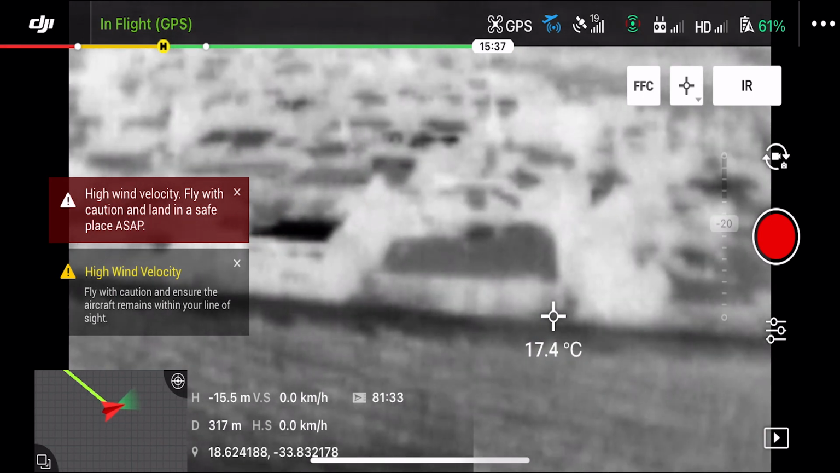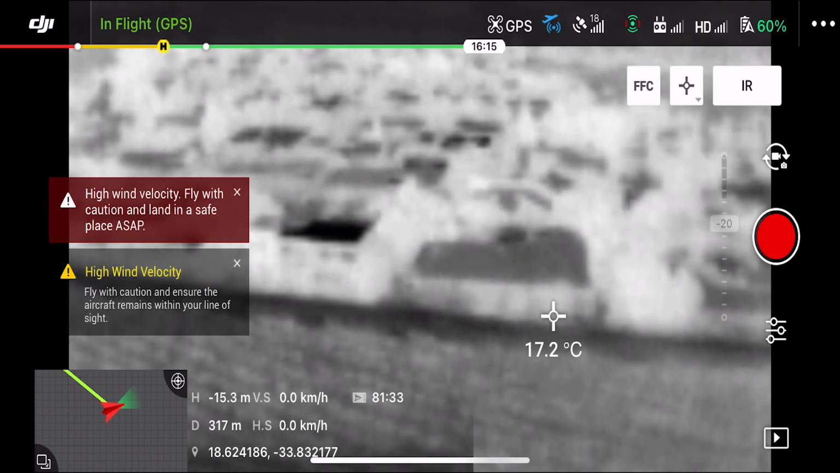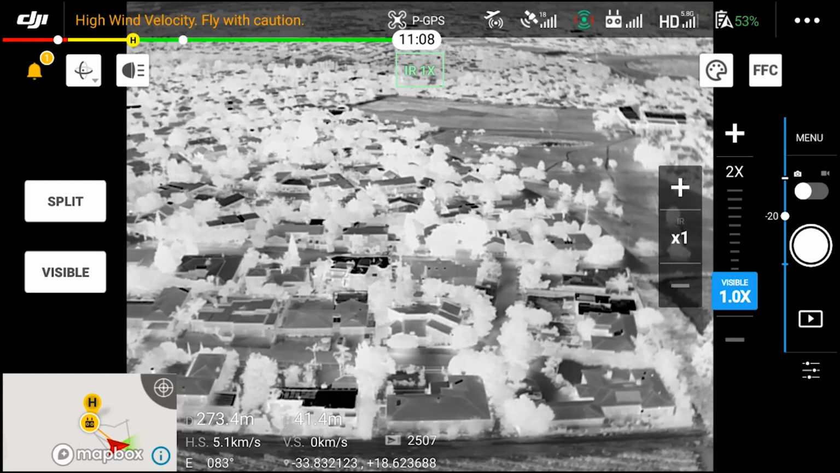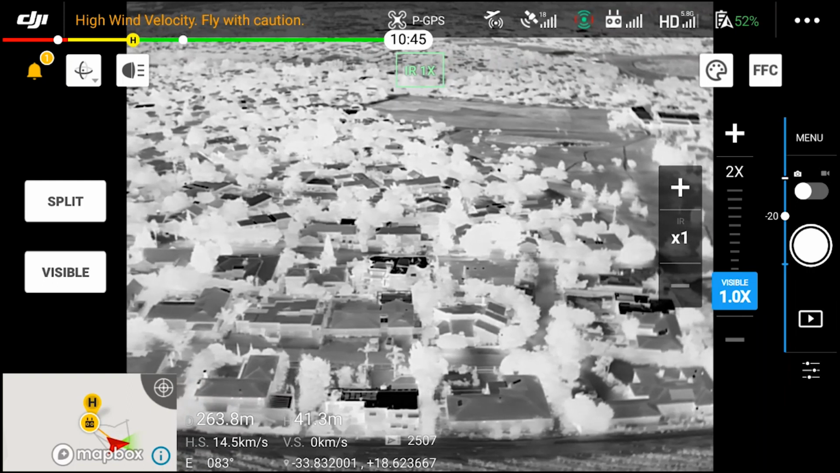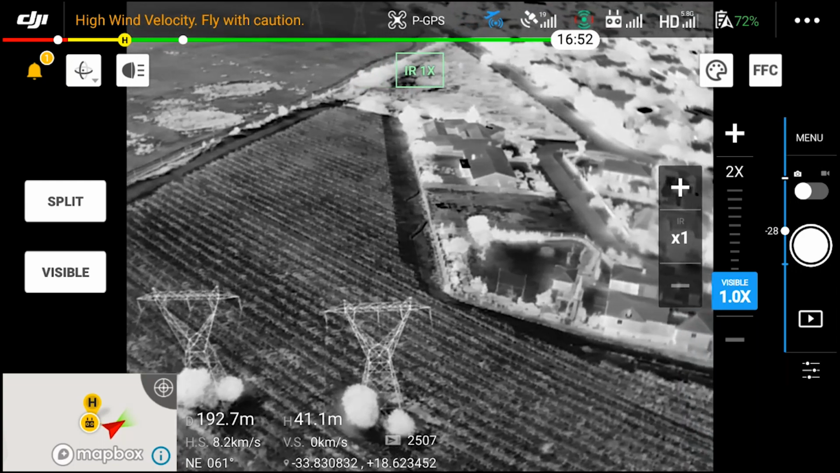Especially if you're flying low, you won't be able to see cables, trees, items like that until it's too late. Whereas with the Enterprise Advanced, here we're flying at effectively 55 meters higher than with the Enterprise Dual, and we can see clear definition in the houses around us. You can even see the pylons and the cables on the pylons, and we're not even using the zoom.